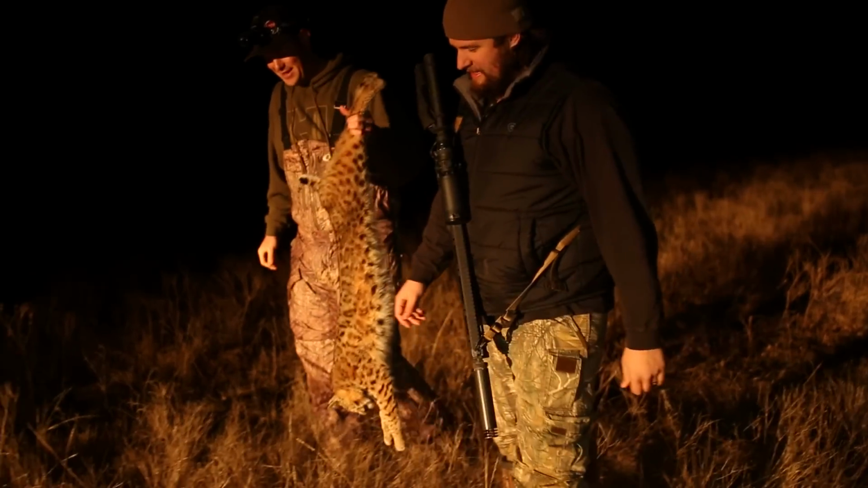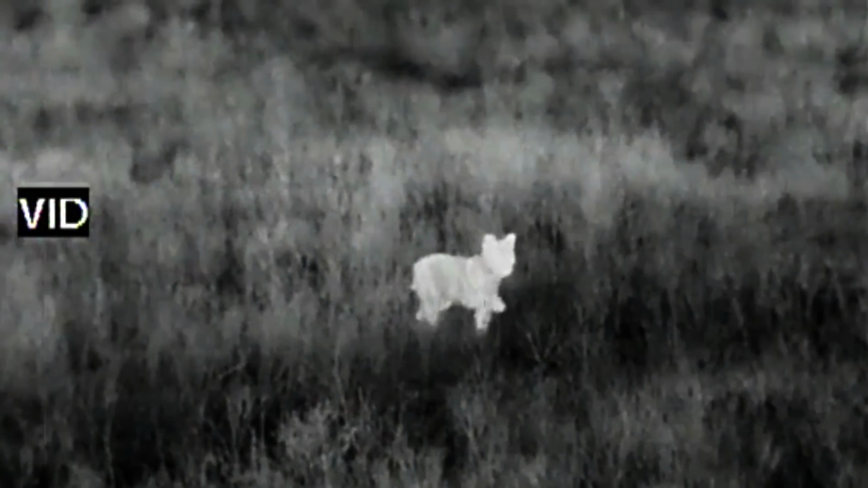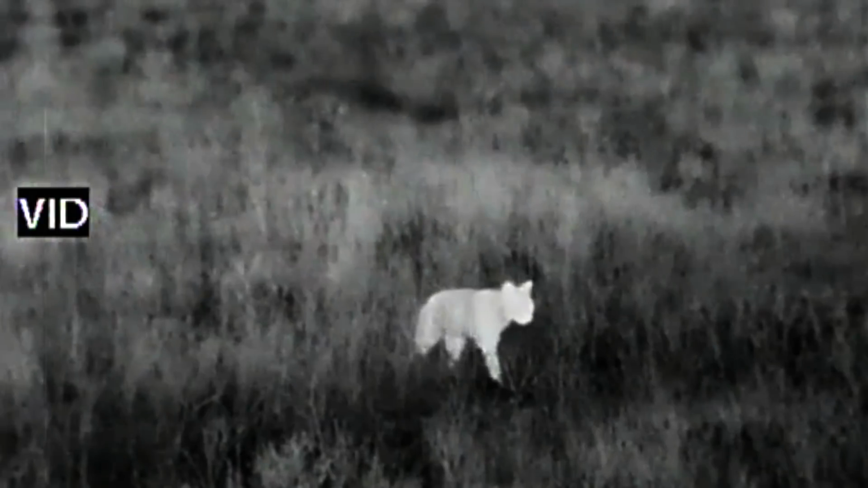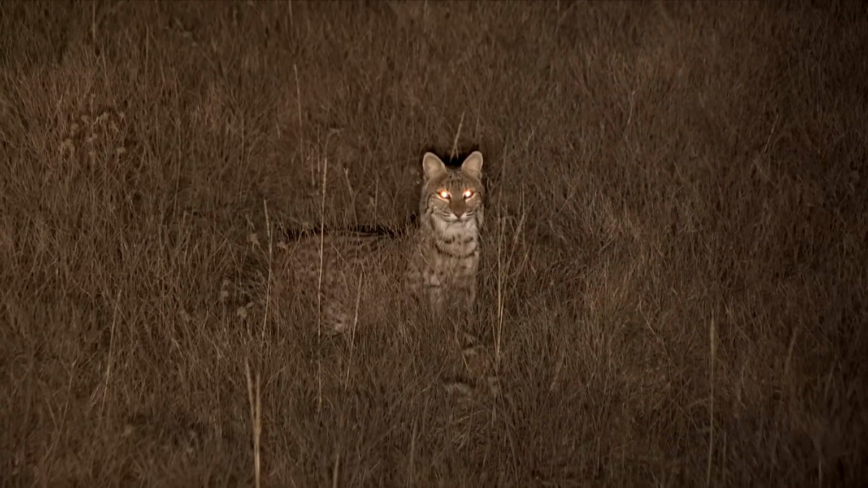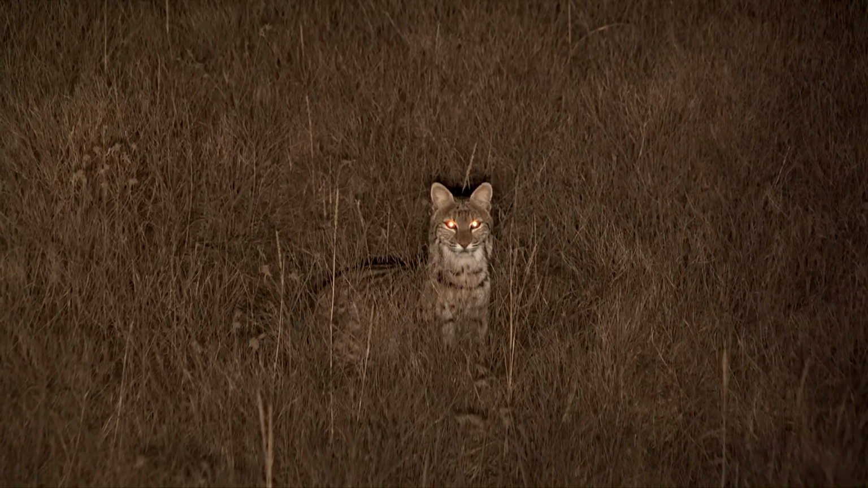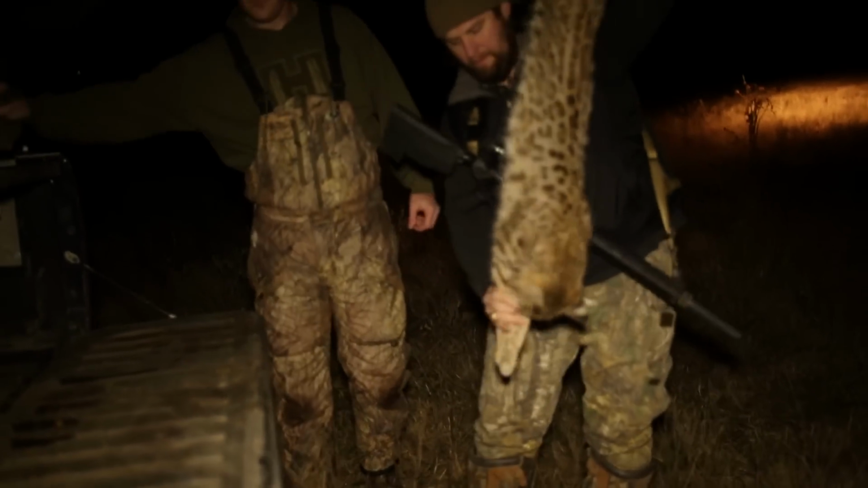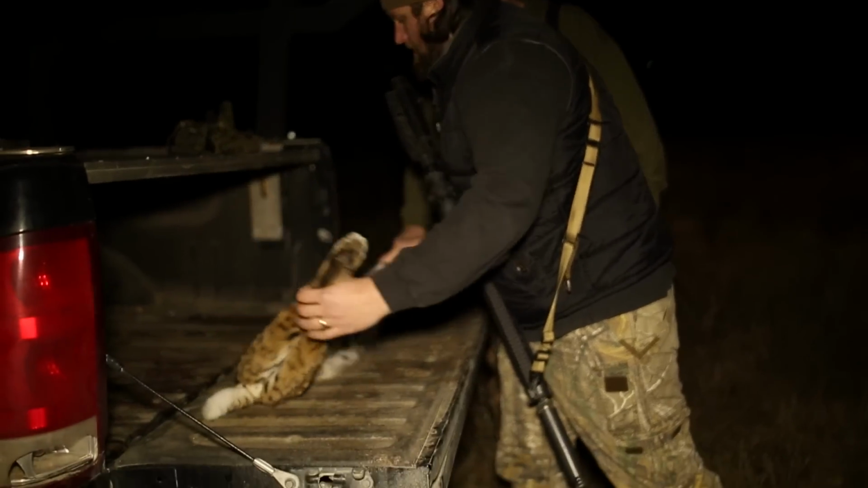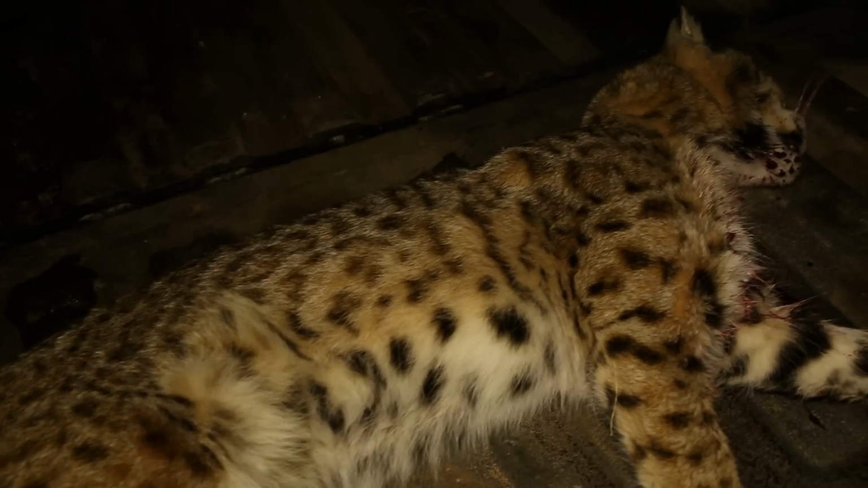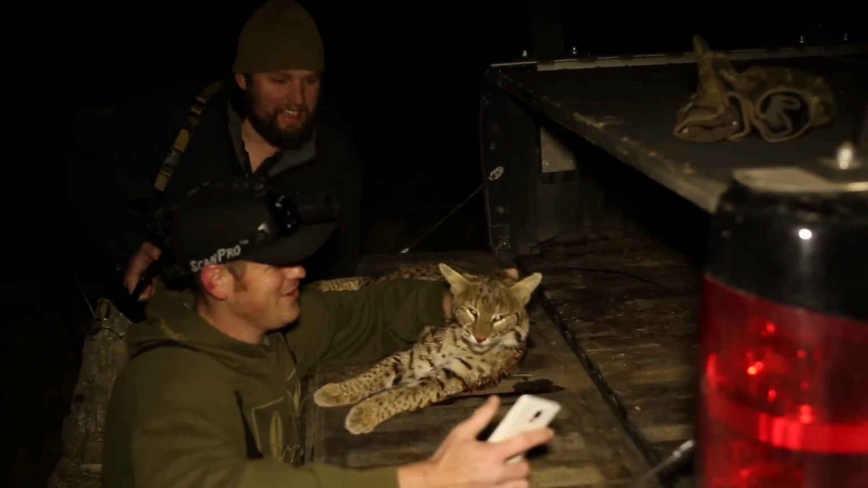I'm excited about it. Like I've said before, there is no right or wrong way to hunt at night. And if you're the type that lives inside that little box that says, if you're gonna hunt at night, you must only use lights, or you must only use thermal or night vision, then you will never succeed with anything beyond what is possible, except for what's contained inside that little box.